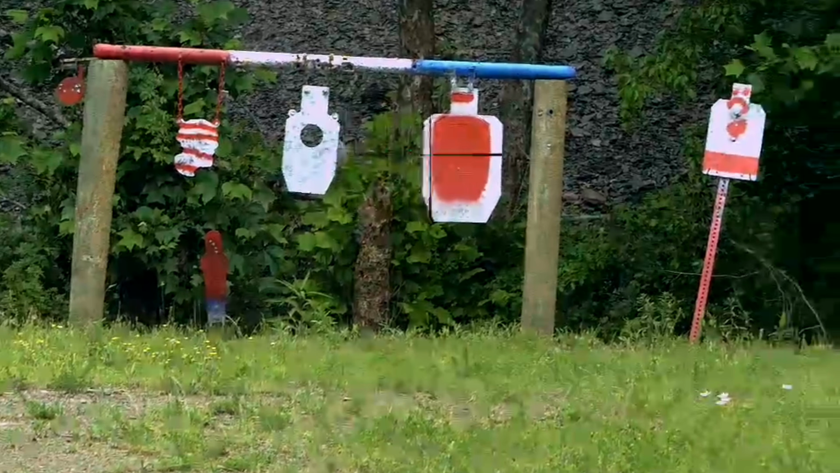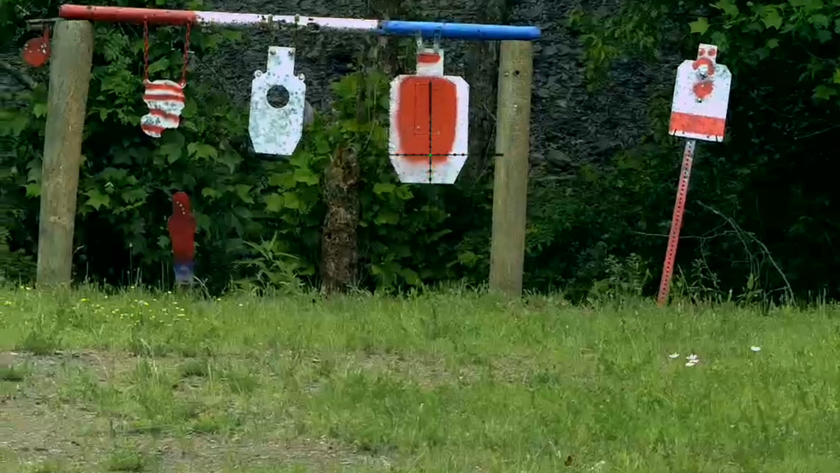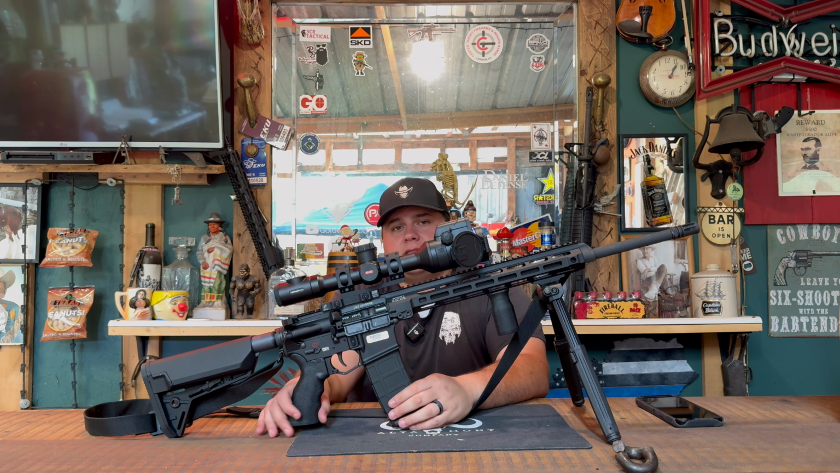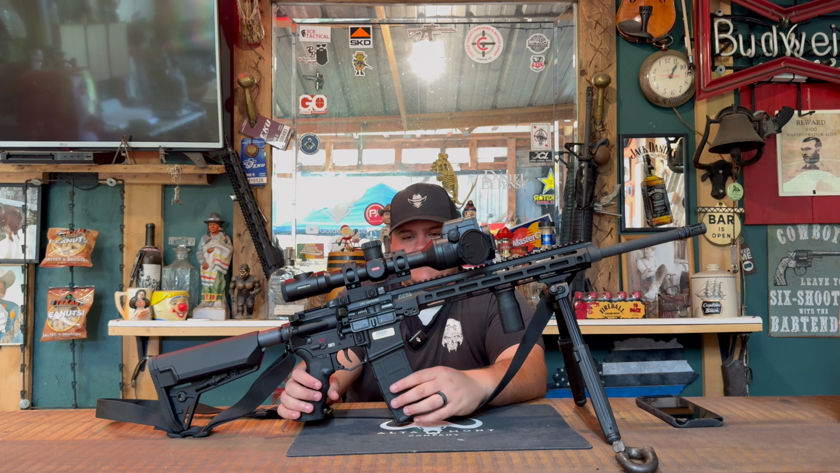But as you can see here, if you want a great 4K optic for daytime shooting, to where you can quickly switch from daytime to thermal, that right there is hard to beat. So guys, as you can see there, very easy to sight in this scope with just a freeze of one button. That is for the daytime.